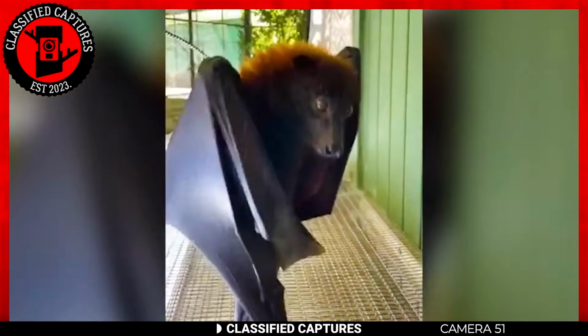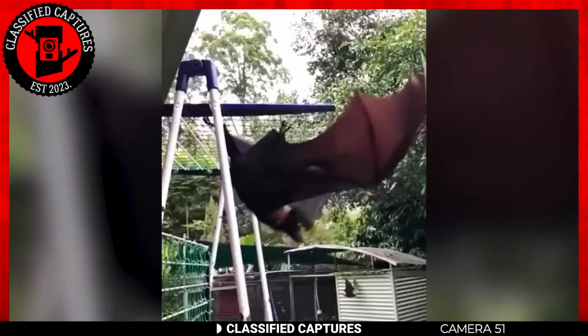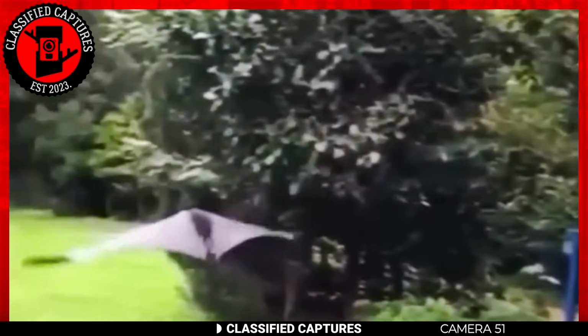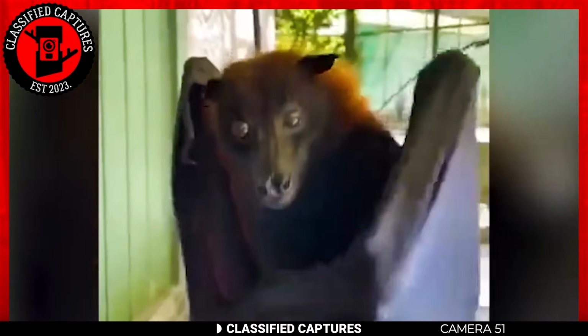And for our final video, we sign off with something rather peculiar and fascinating, a creature that appears to be a fusion of a fox and a bat. Its body exhibits both bat-like wings and fox-like features with distinctive and prominent orange hair on its back. But for its ability to fly, it could have been mistaken for a fox with mange.